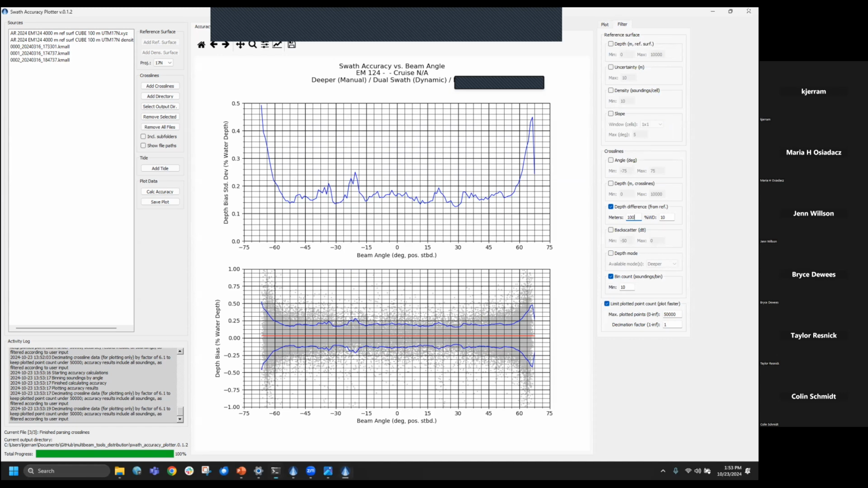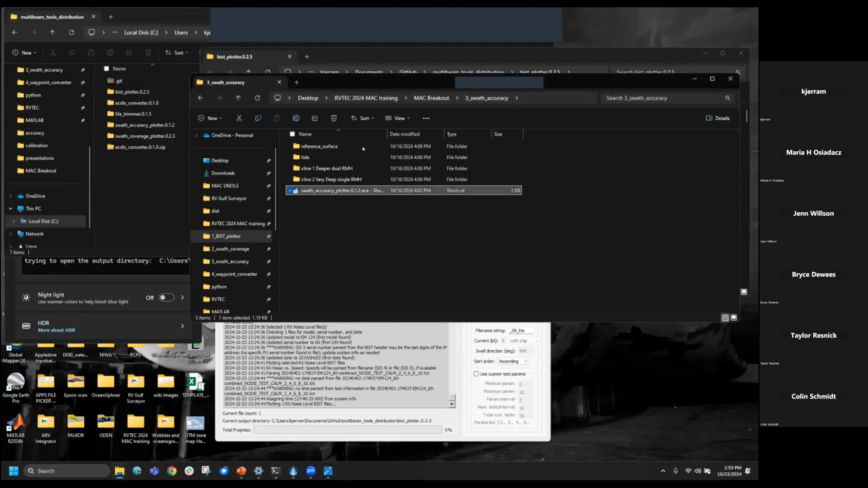And then we're coming up on the end. Are there any questions about the accuracy plotter?